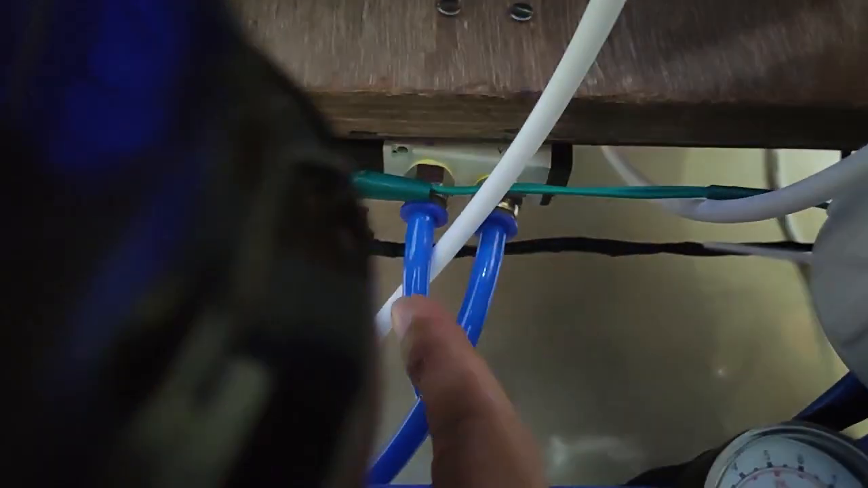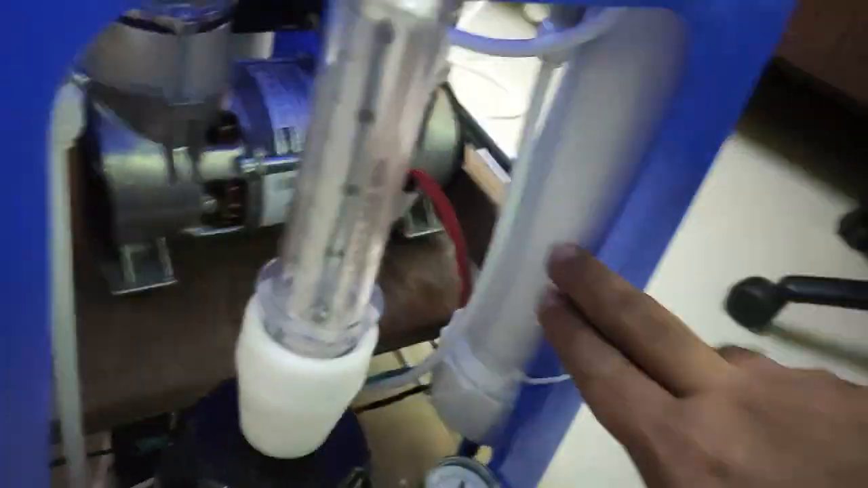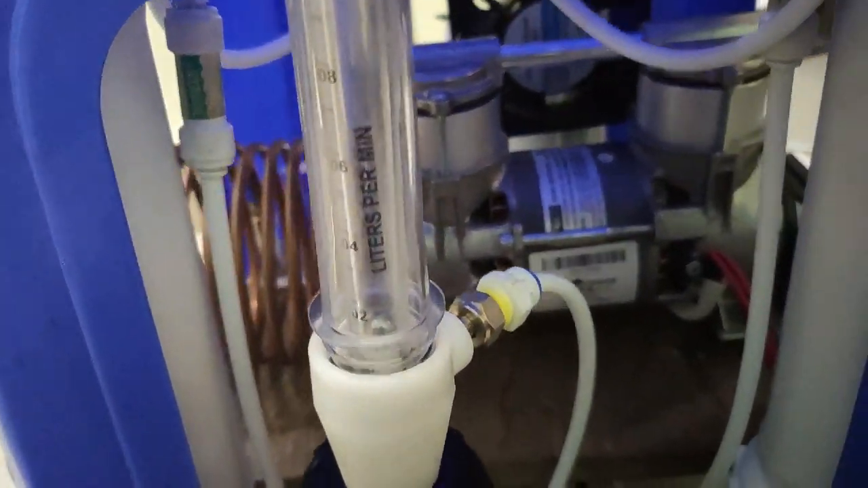The 5x2 valve is split into two, and each one goes to an individual zeolite chamber, one on either side.